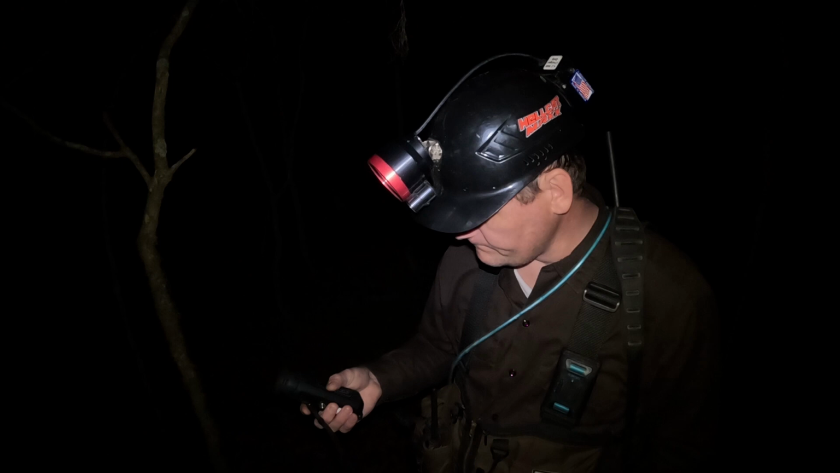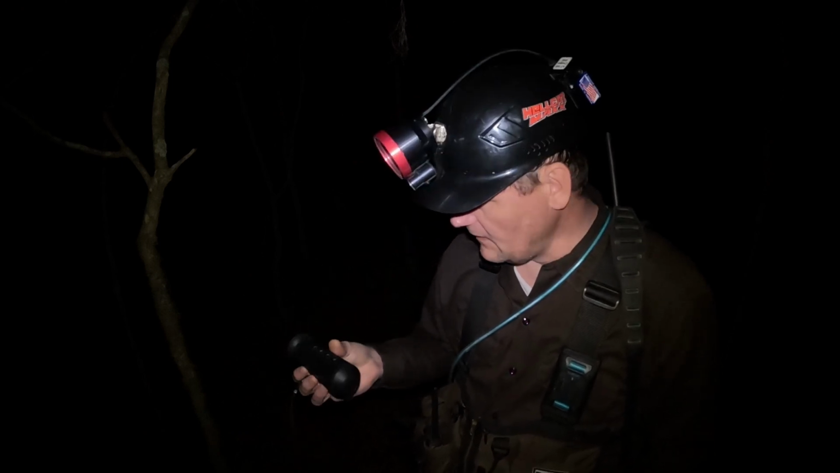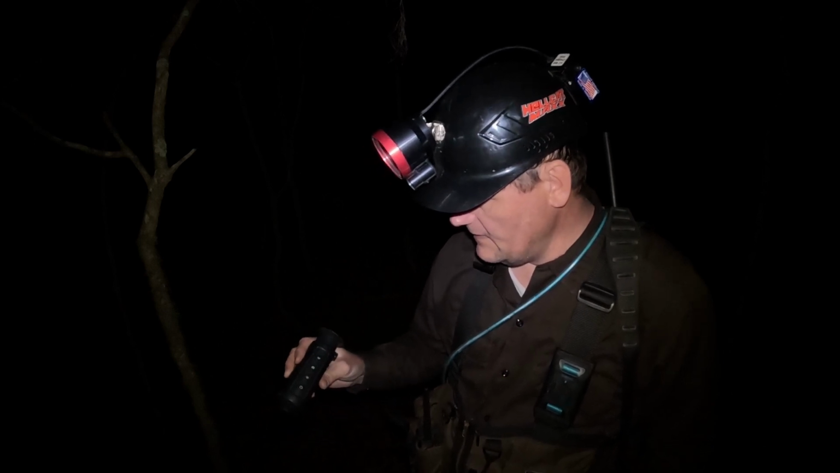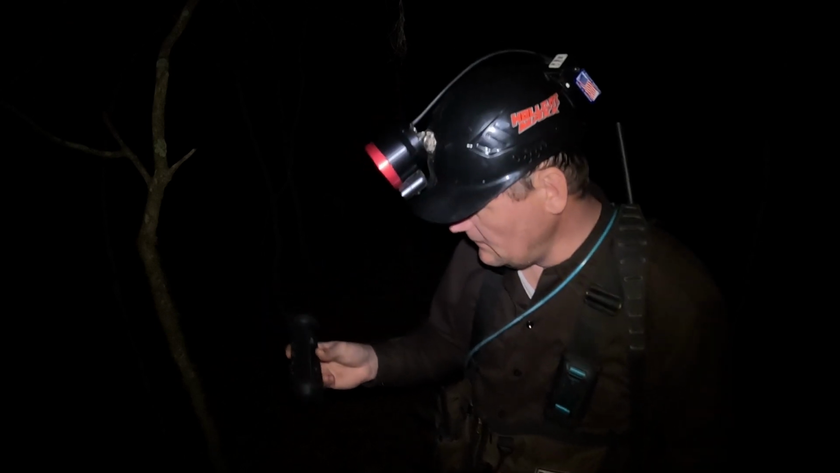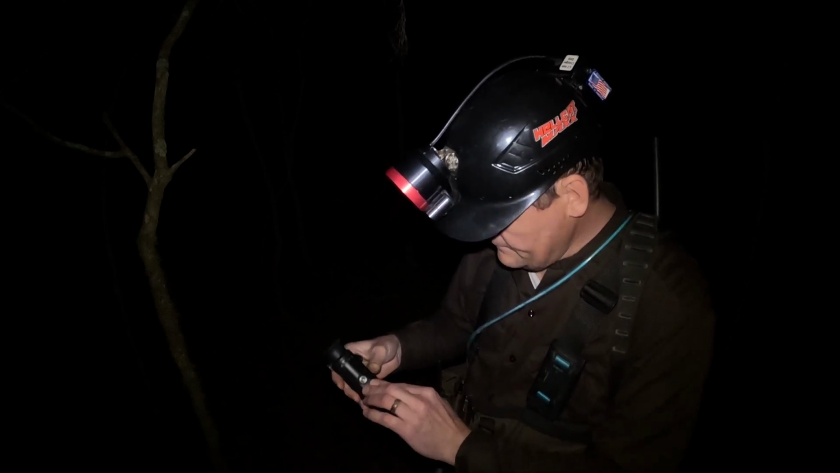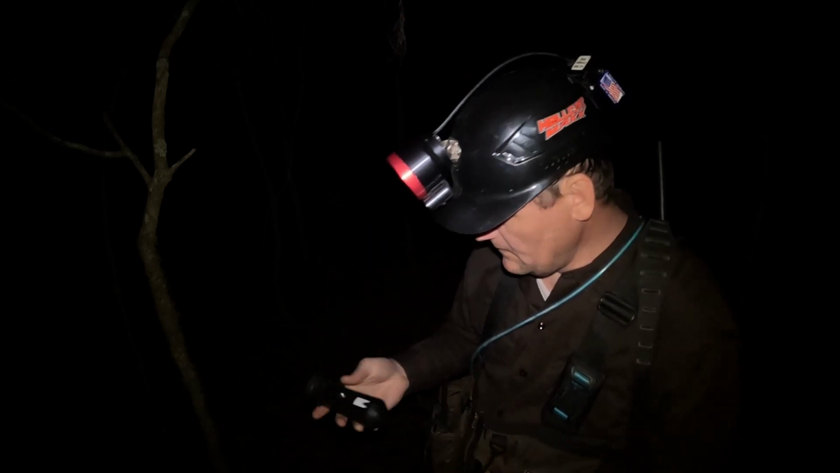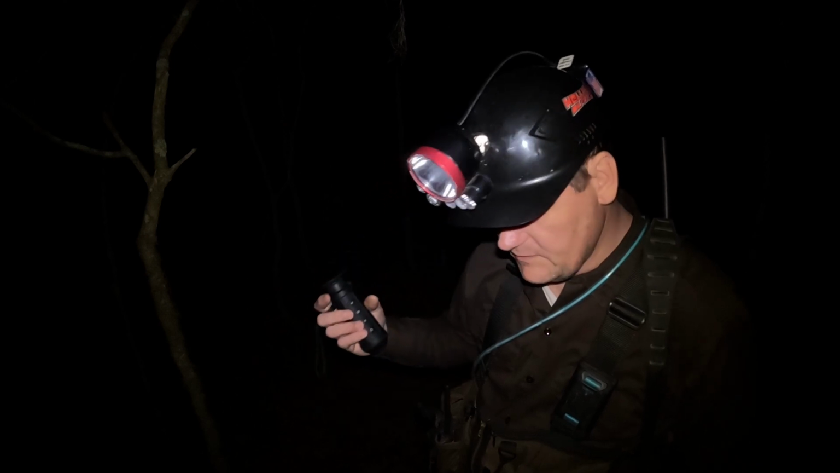There are some out there that do the same thing that cost a little less. But it does have internal memory. It's rechargeable. It's got a tripod mount. It takes videos and pictures.